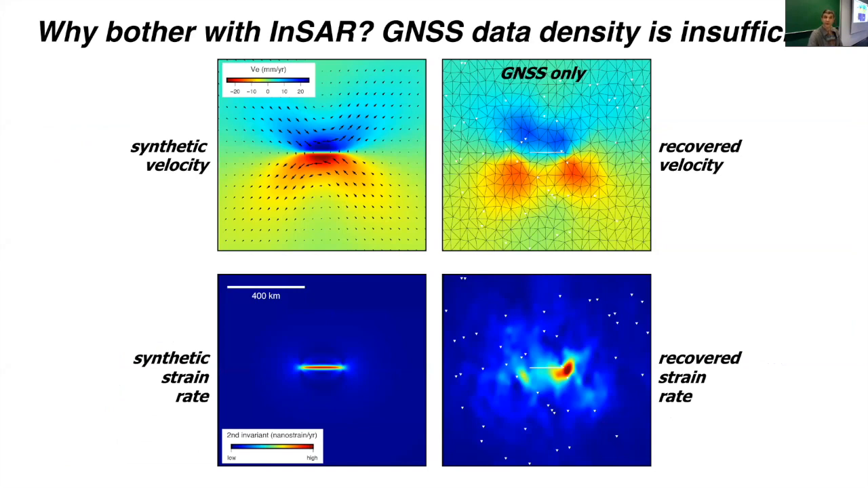So on the left are some synthetic velocity fields associated with a locked strike slip fault. The upper left corner is the surface velocities, and then the lower left is the corresponding strain rate. Now, if we try to recover these model observations from what would be a typical GPS network, shown here in white triangles, what you can see is that we don't do very good, particularly recovering the velocity field. So you see we're only capturing some portions of the velocity field. And then furthermore, for the strain rates, again, we don't quite capture that fault at all.